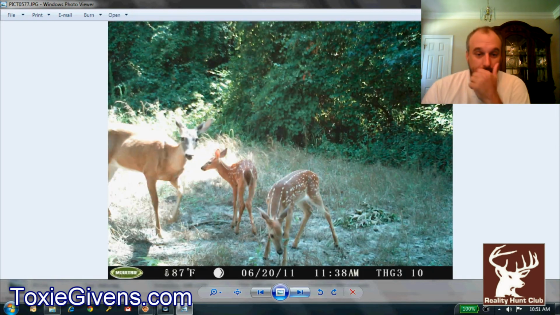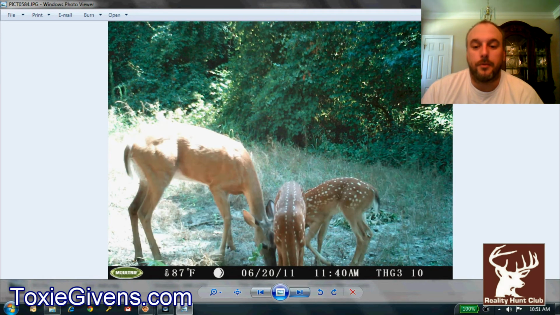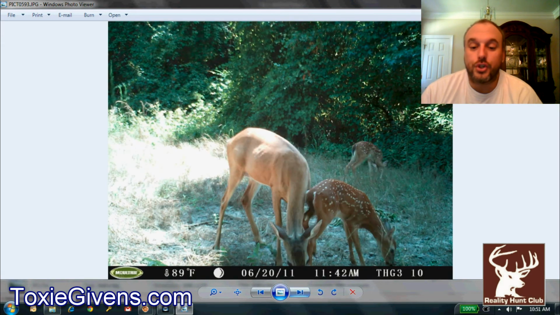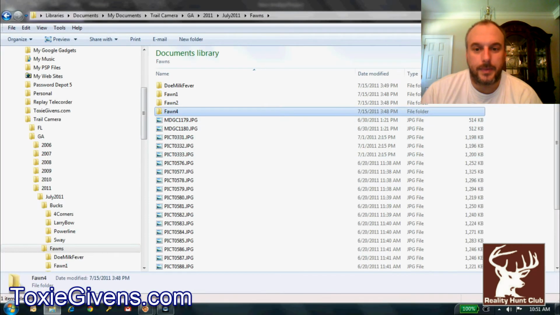Now this mama here, I had a chance to shoot her with a bow 2 years ago, and she had 2 fawns with her, and I chose not to shoot her because she's doing so good with those fawns. Now she had a set of fawns there last year, and she's had a set of fawns there again. So she is a real good mama, real good mature doe. She does real good with those fawns. And I'm not going to shoot her with a bow again. So anyway, show you a couple more fawn pictures, and I'll wrap this up.